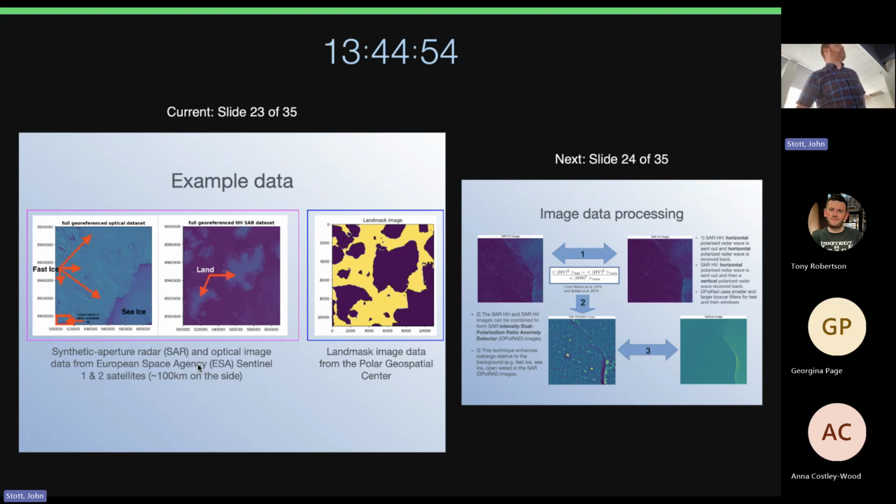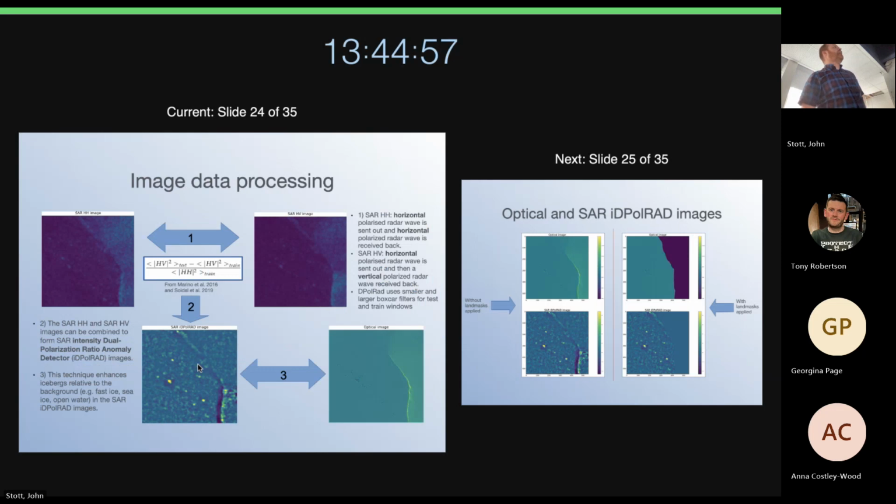That's just from the Polar Geospatial Center. And so for the data processing, we use the DPolRAD that Armando uses. So you take the HH image and the HV image, the HV being horizontally polarized light goes out, but the reflection is vertically polarized. And we combine them together using this filter, this DPolRAD filter.